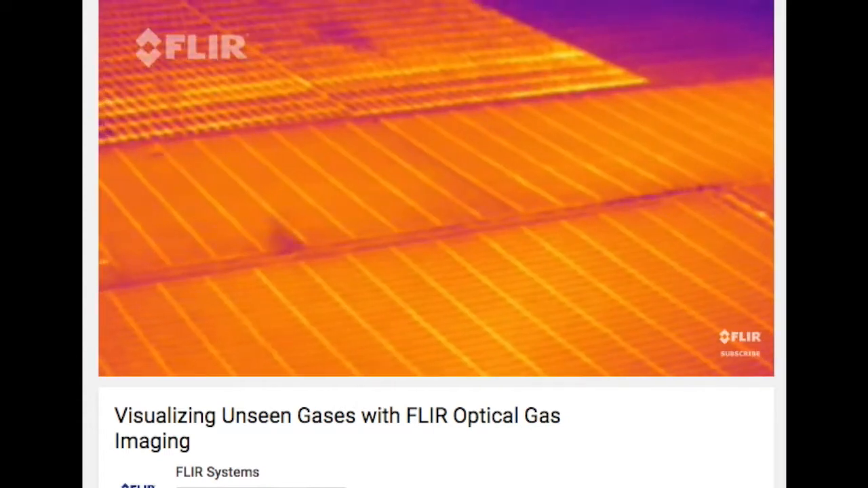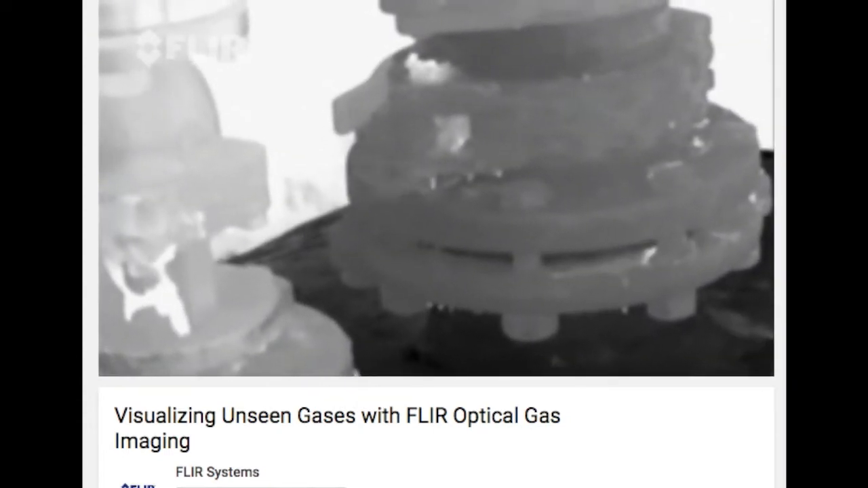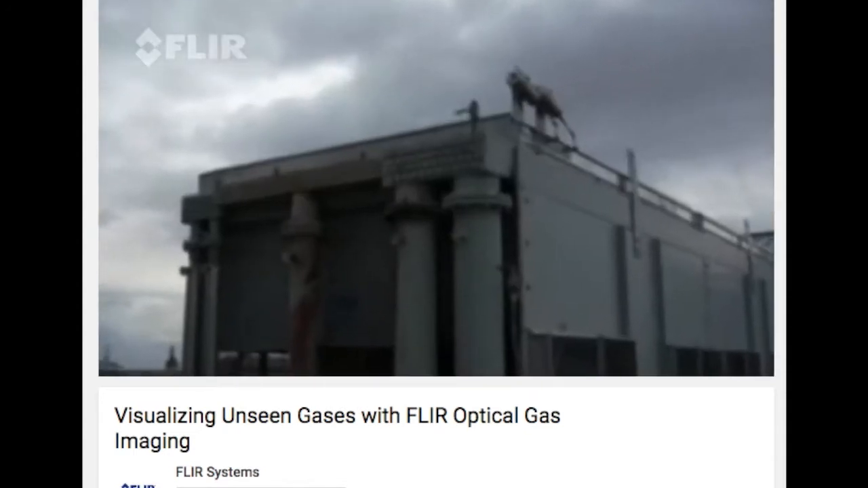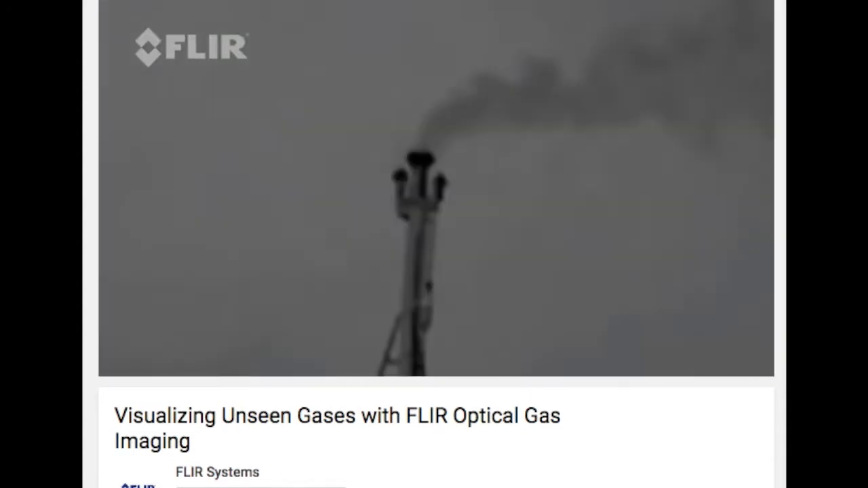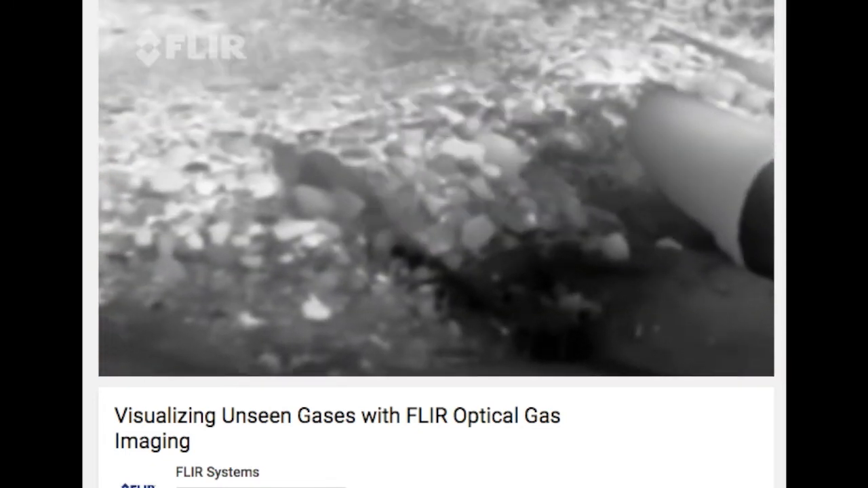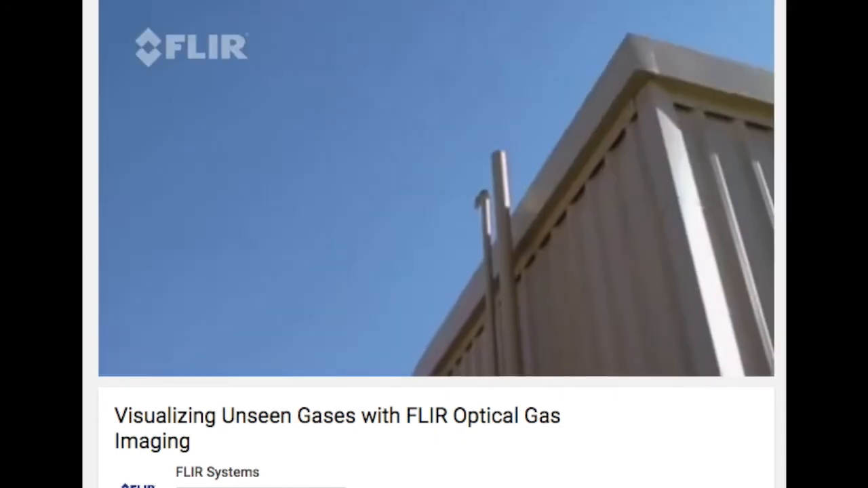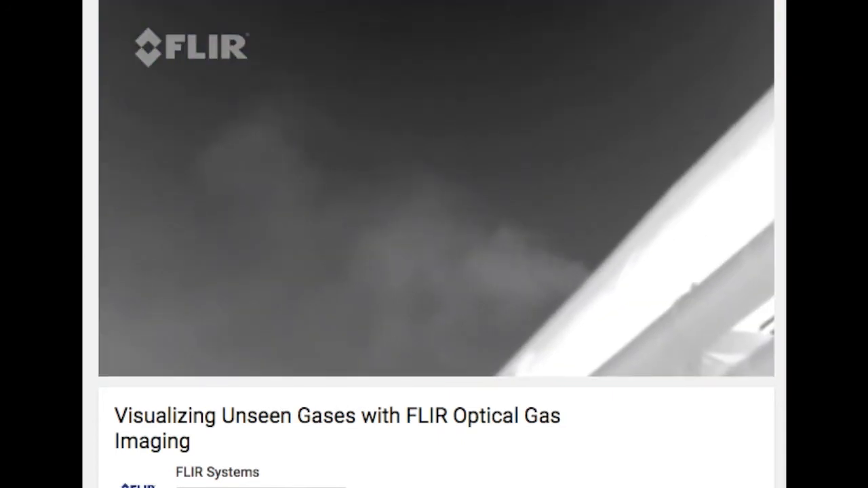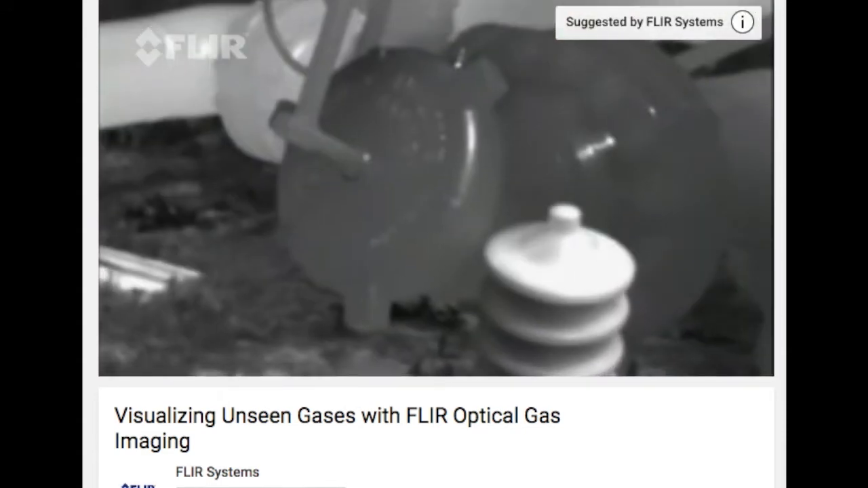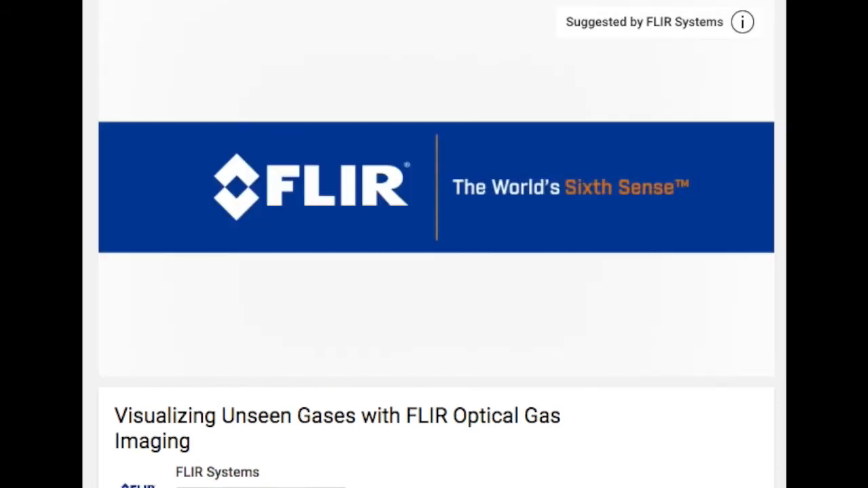So what FLIR has done is they have gone through and used a number of infrared cameras that they have tuned into specific bandwidths so that they are able to read infrared radiation given off by these particular gases. And FLIR has developed a specific line of what they call optical gas imagers to be able to read various gases and improve health and safety of our environment.